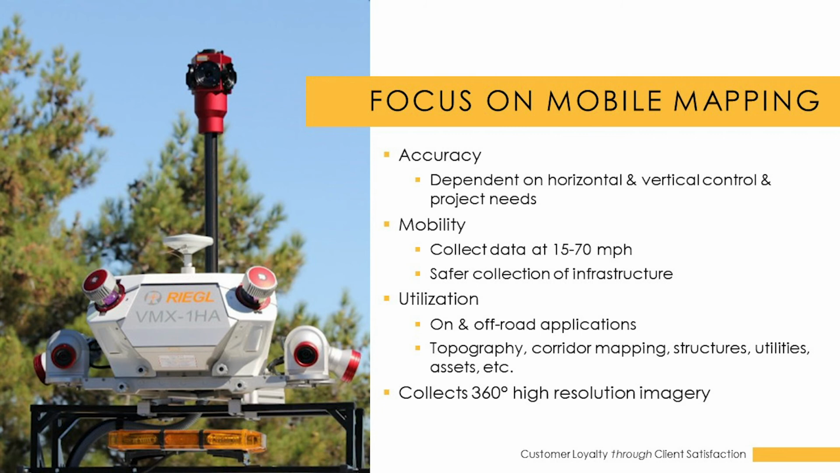The utilization, there's a multitude of applications for mobile LiDAR. What's listed there: corridor mapping, topography, analysis of structures, utilities, asset management, planning, things like that. And another one of the big benefits related to our collection is that we are collecting 360-degree high-resolution imagery. And that's very beneficial because it just basically captures an accurate snapshot of what the existing conditions were on the ground at the time that the scan was performed.